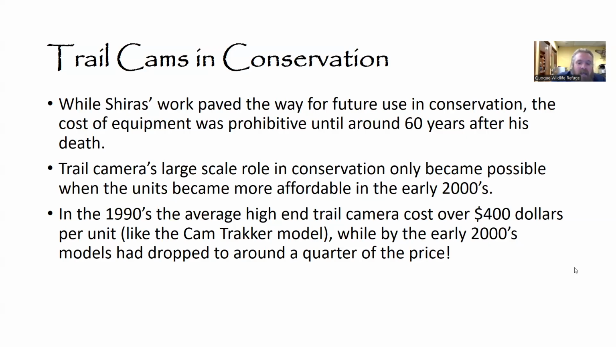In the 90s, a higher end trail camera cost $400 per unit, which again was just very, very prohibitive. But within 10 years, that technology had not only gotten smaller, more efficient, but significantly more affordable and dropped to about a quarter of that price, usually about $100 a unit. Right now, those costs are still pretty relevant. You can get a decent trail cam for about $100, even on somewhere like Amazon.